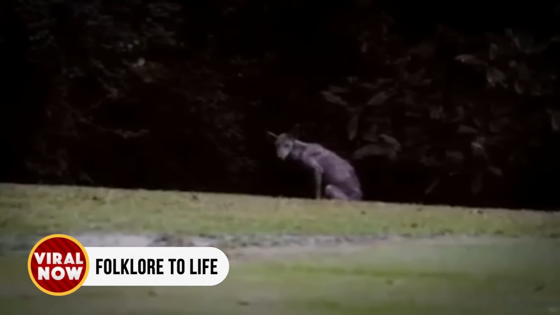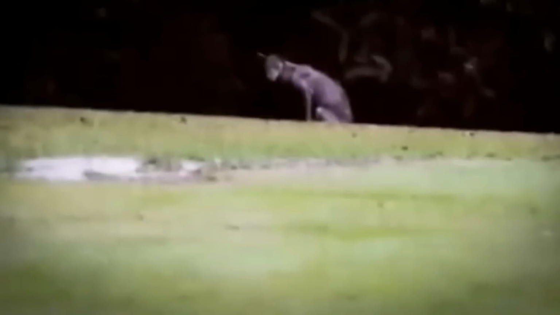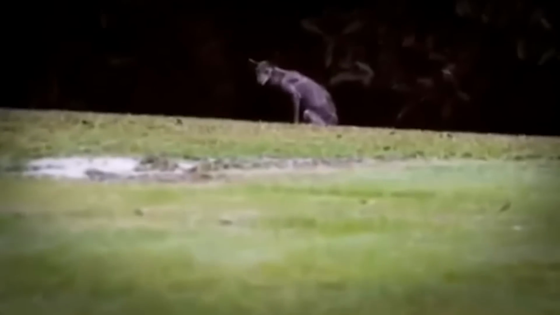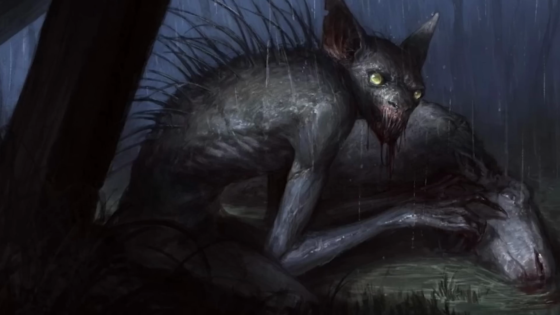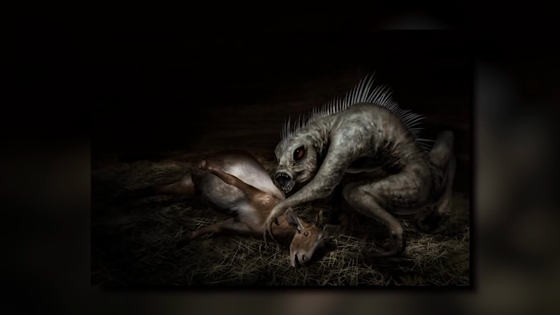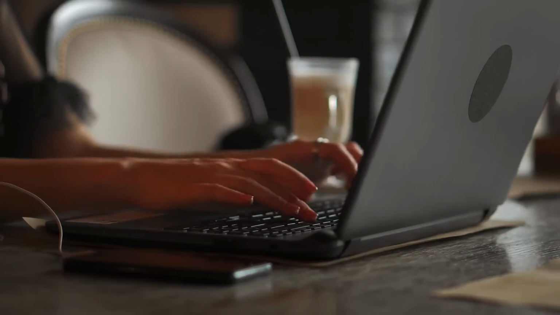Folklore to life. While walking in the woods, a man stumbled upon a creature that made him freeze in place. With a face resembling a dog, gray skin, and the size of a small bear, it was moving through the area like a predator. He recorded what some believe to be a chupacabra. Known for its legend of draining livestock, the creature has haunted folklore since 1995. And after all these years, was it really caught on camera? Let me know in the comments.